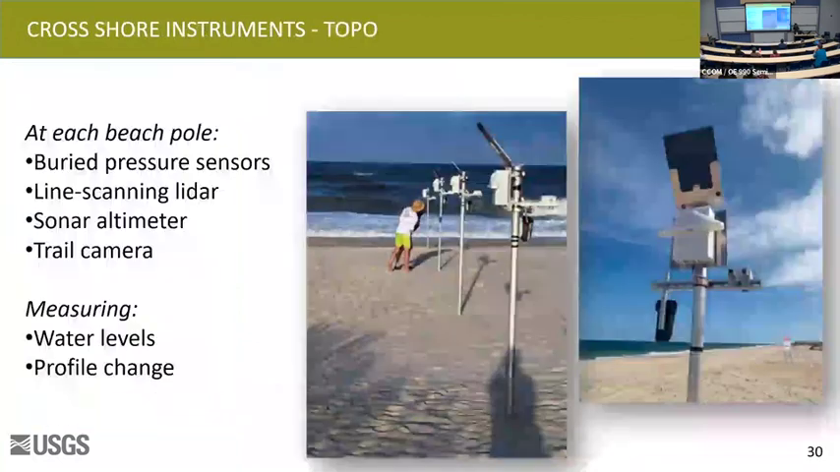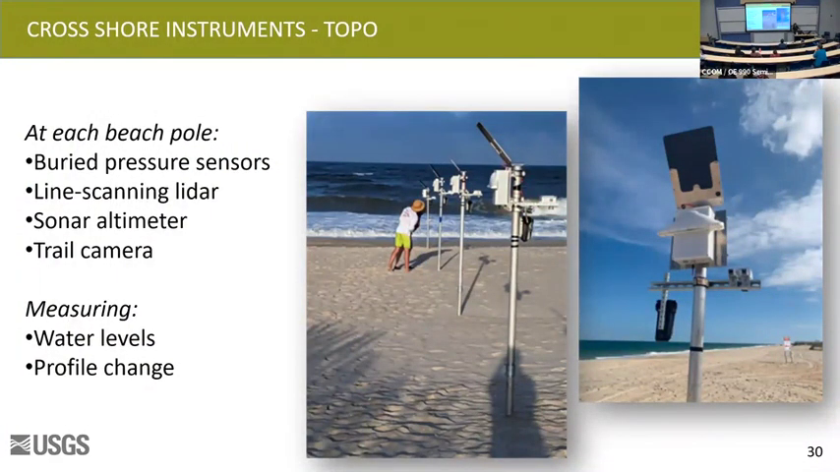And then at each beach pole, we had a transect going from an overwash period all the way out to the outer bar. We had poles installed. And at each of these beach poles, we had pressure sensors, line scanning LiDAR, sonar altimeters, trail cameras. And we're still measuring that water level change, that profile change, everything that's going to happen to the beach at one point. And so we were hoping, as a storm comes up, we can measure everything that happens during an overwash event. We did not get as big a storm as we'd like, but we certainly proved some things work and do not work.